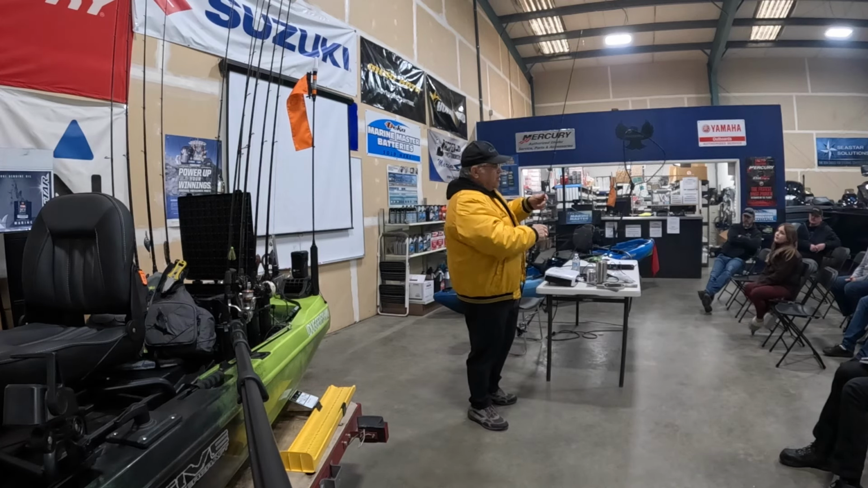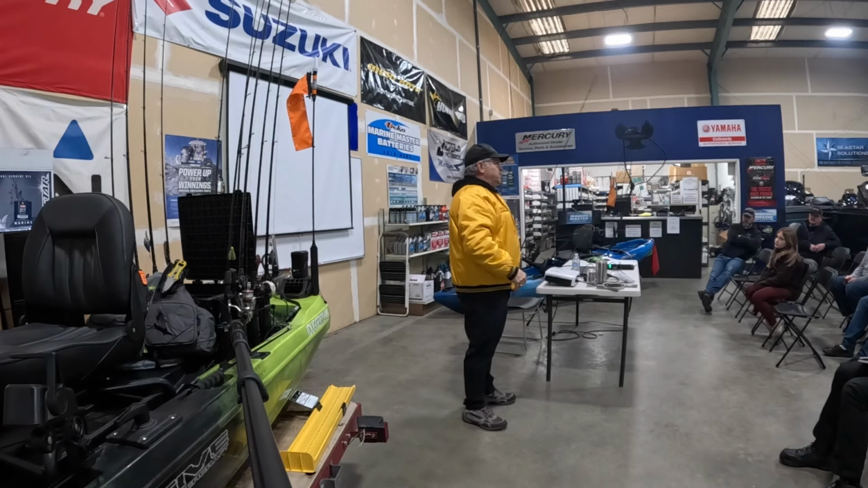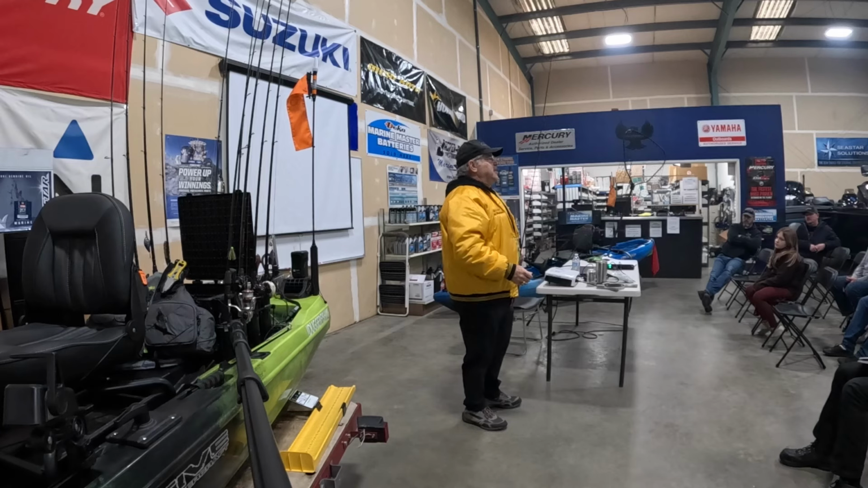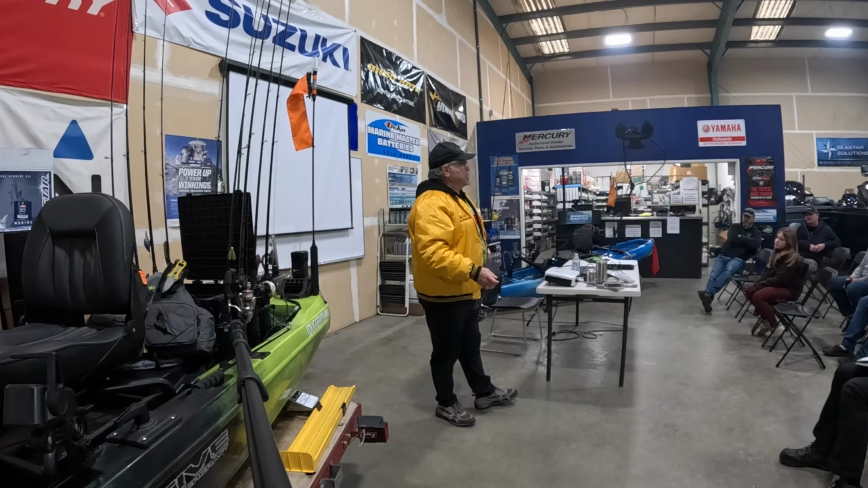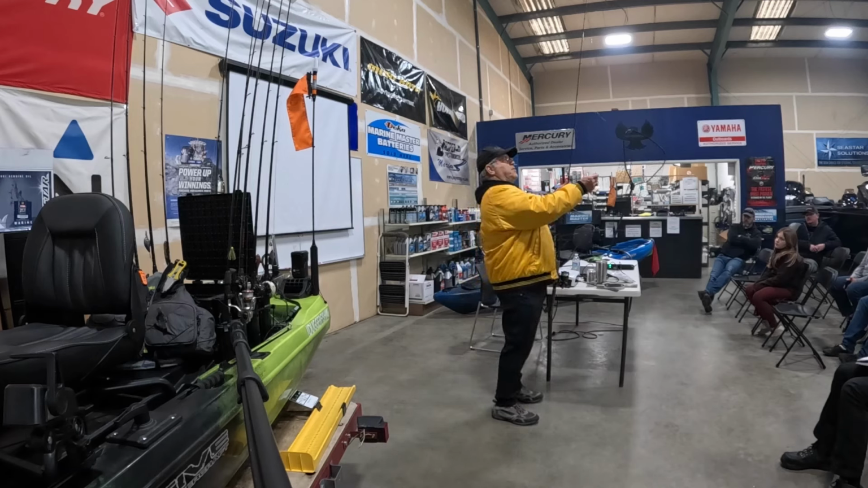Now, leader length. You read articles, and this is one of the things I learned over the years too: people just aren't really good at describing how long their leader length is. I've seen people tell me, oh yeah, I use a 12-inch leader length. And then I look at their rod and it's this long. And I'm sorry, but that's a lot longer than 12 inches.